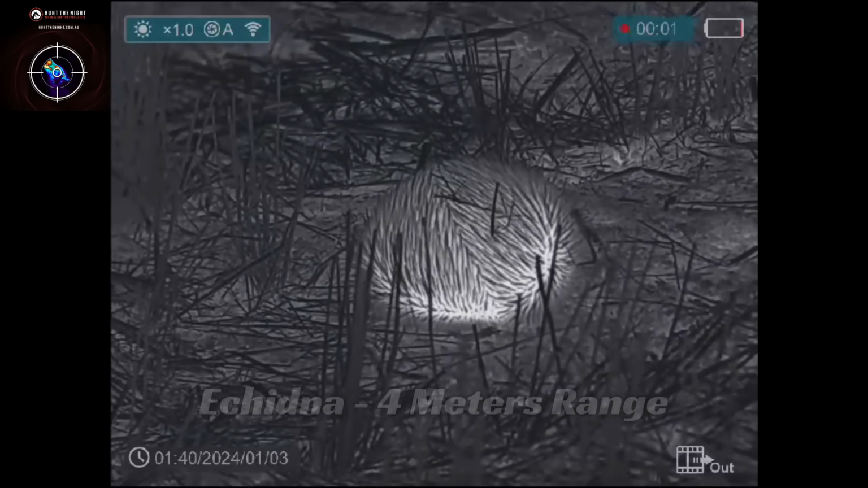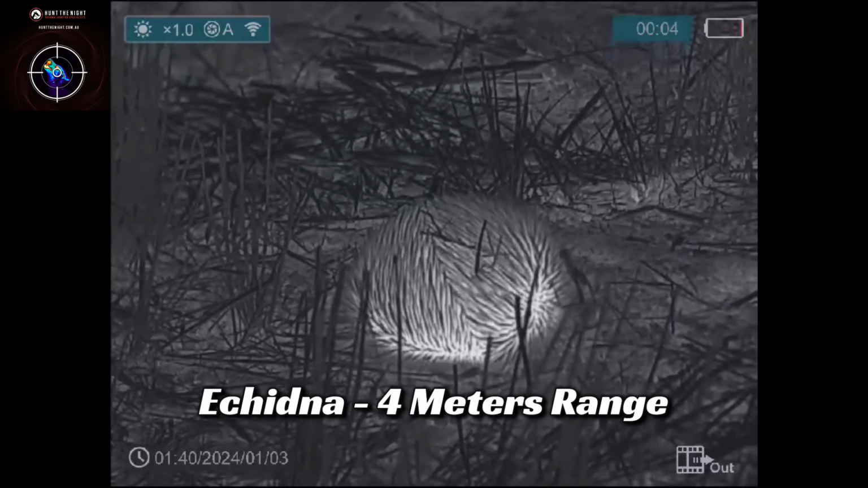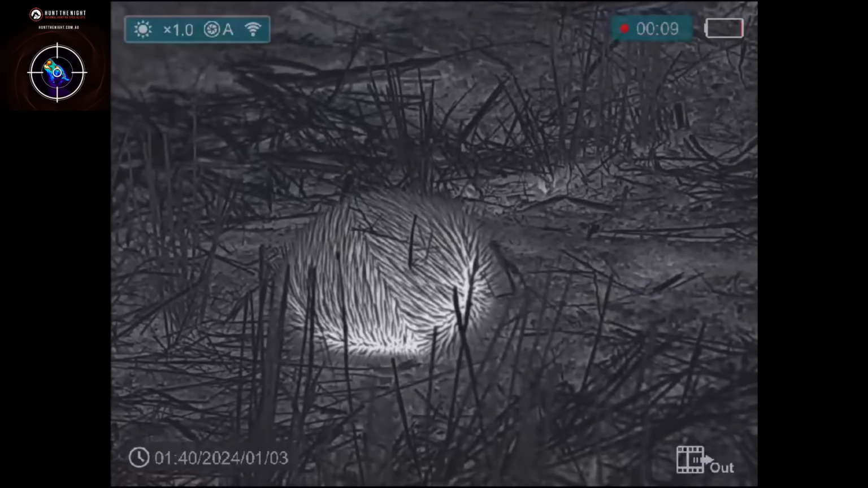Let's continue. Wi-Fi, this seems to be an ongoing niggle for most. Connectivity seems fine to the app, so no complaints there. But image quality via Wi-Fi is nowhere near as good as the eyepiece. Similar degradation as the recorded videos.